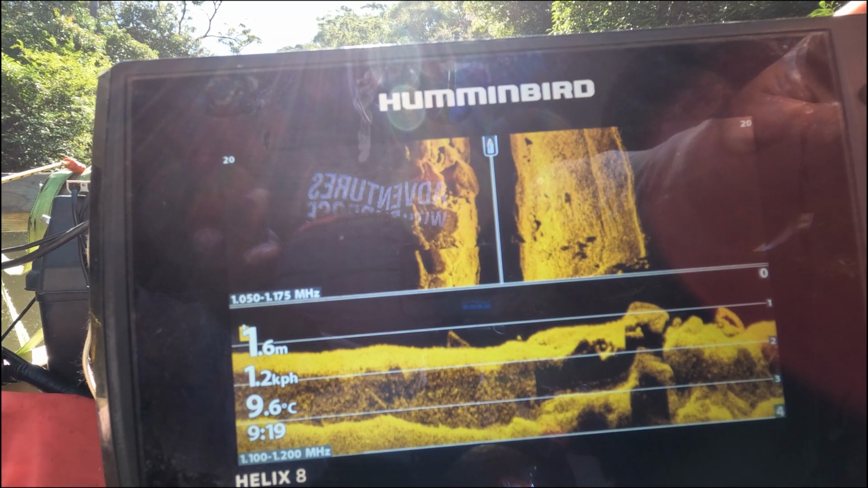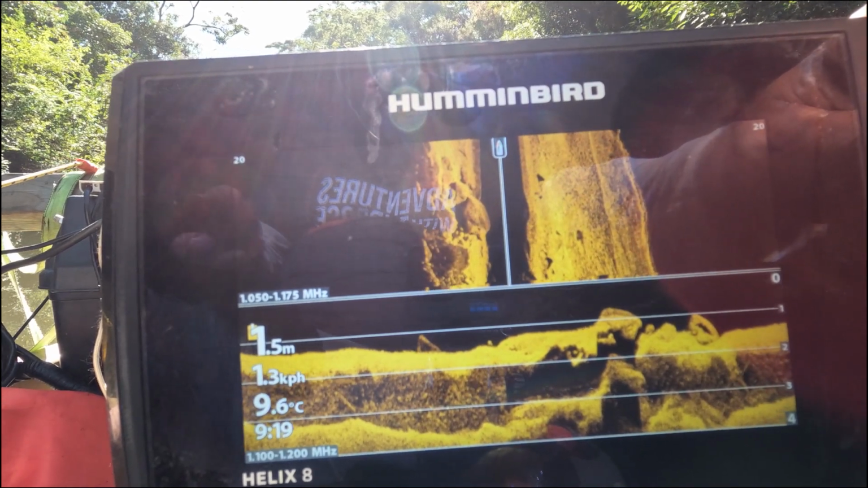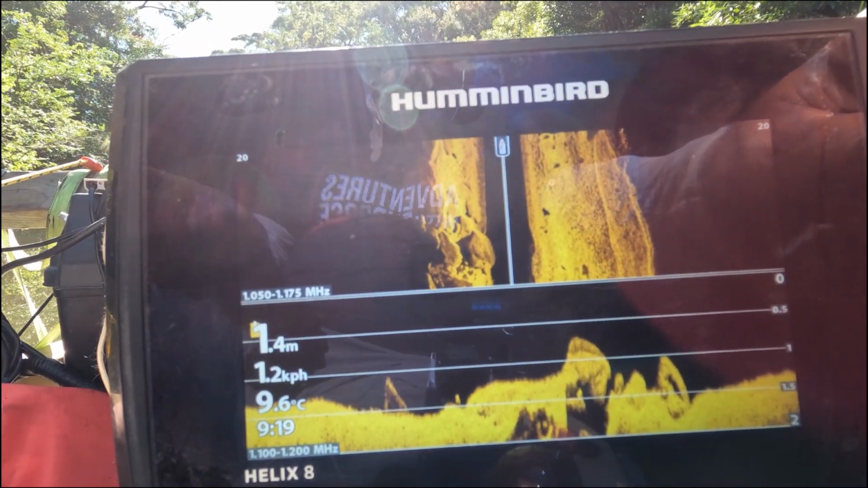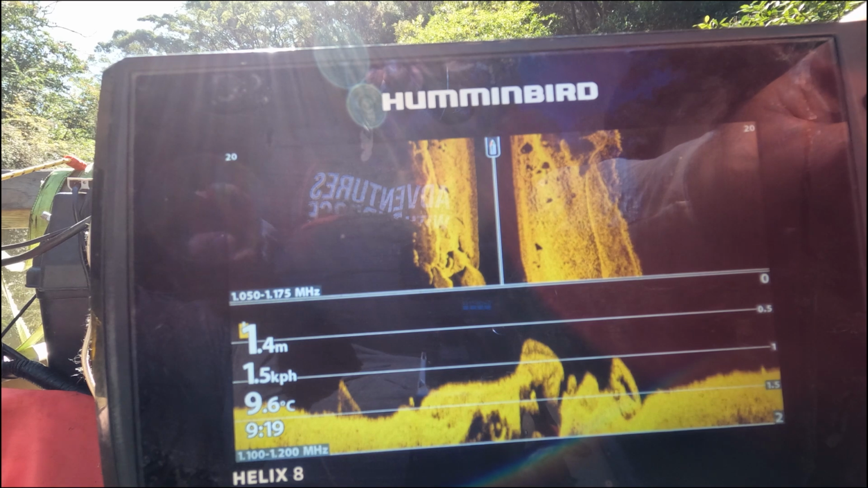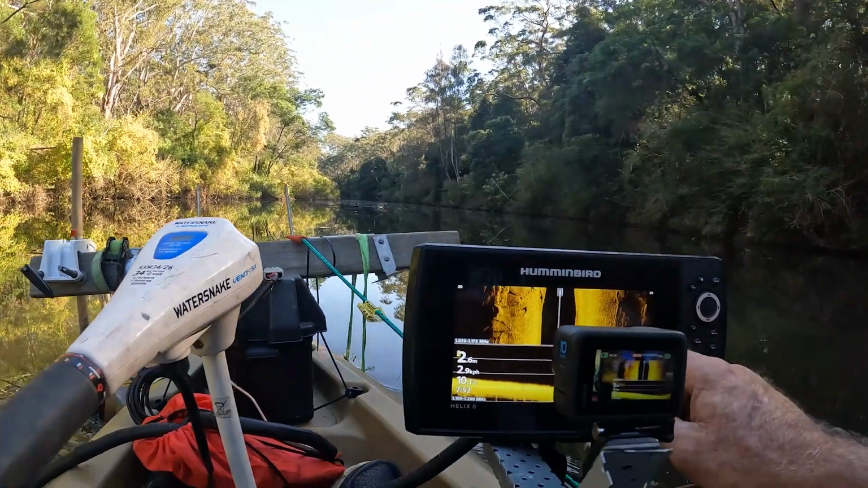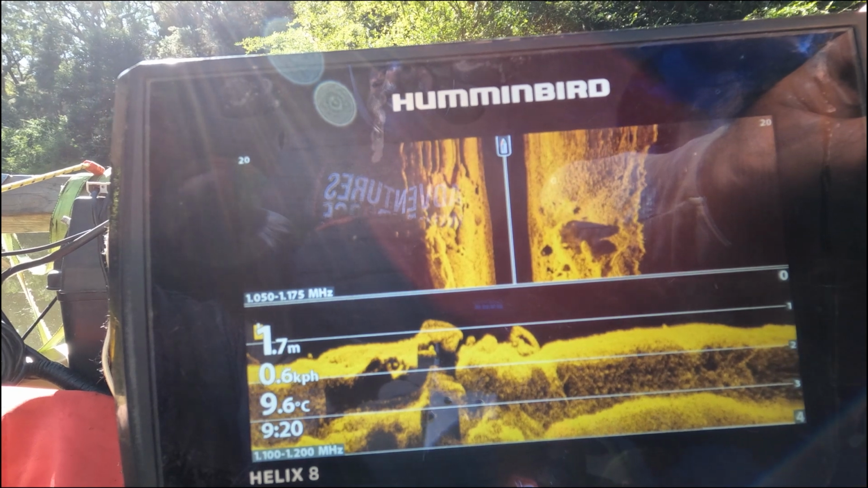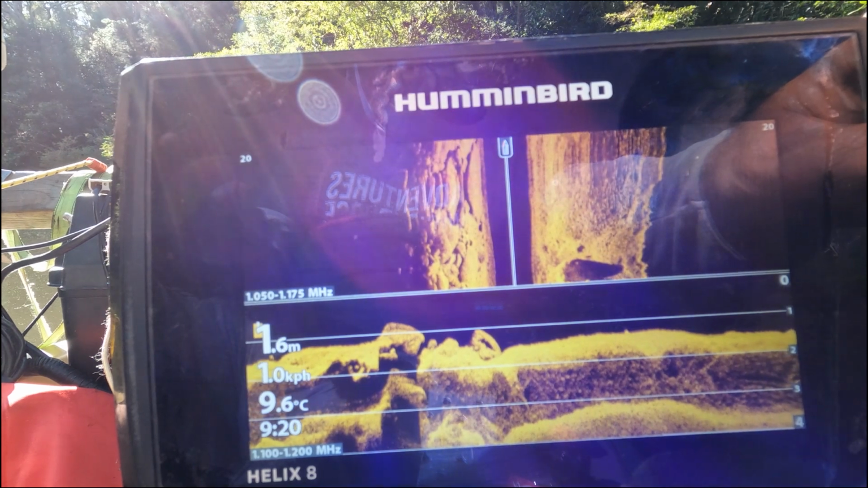I'm looking for something that is man-made, in a square formation that could get in from this side down the trail back in the day when there was nothing in here. Looks like I have a tire right there. Again, if there's a vehicle, it'll show a square object on the side scan.